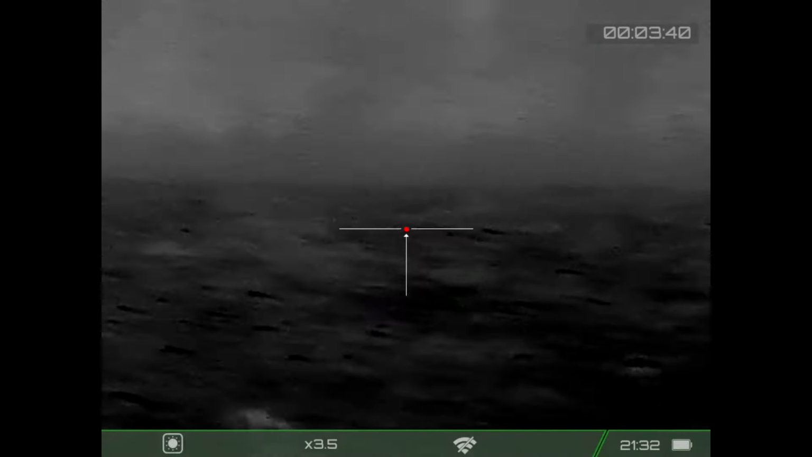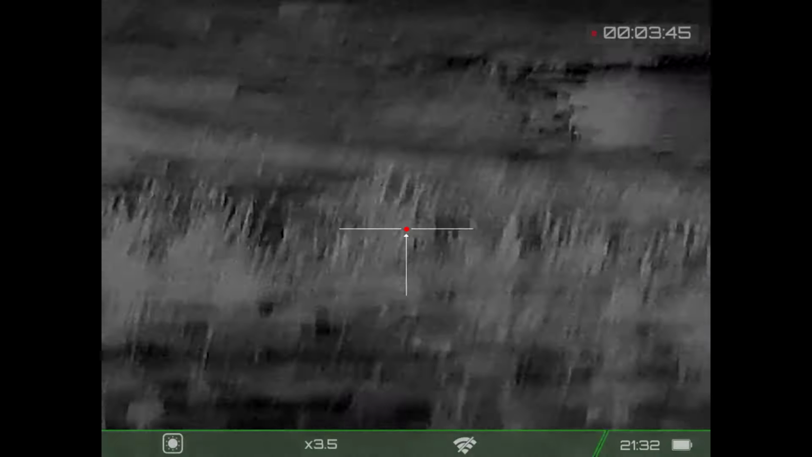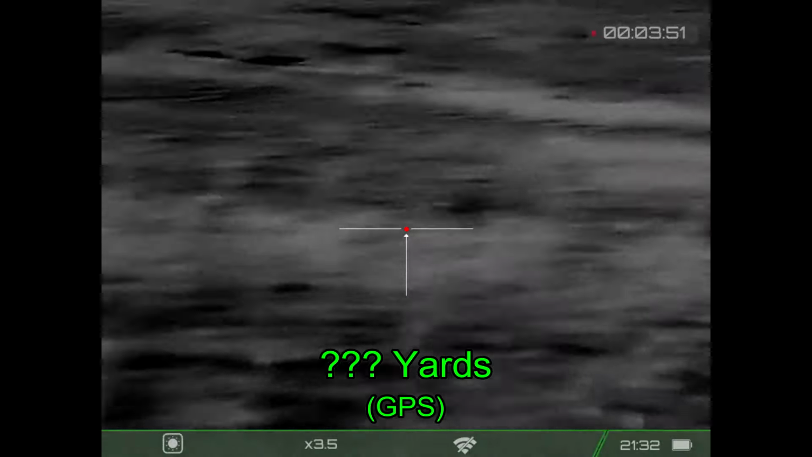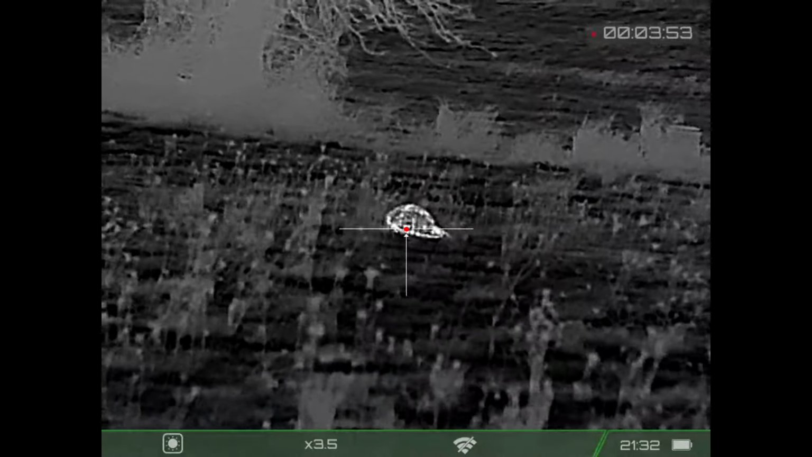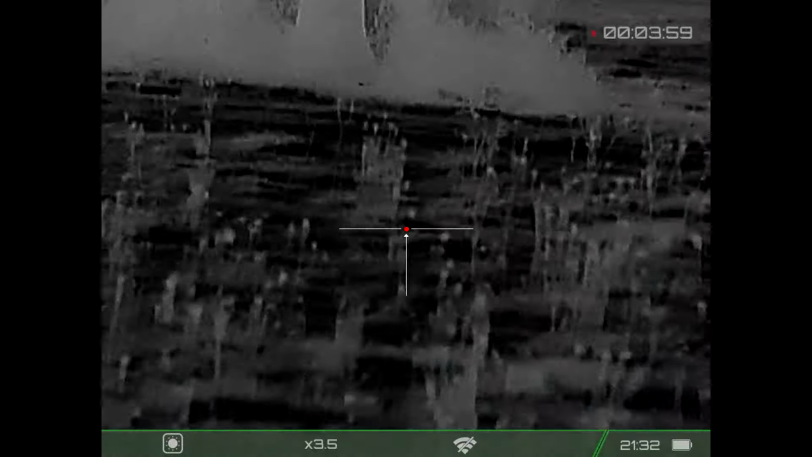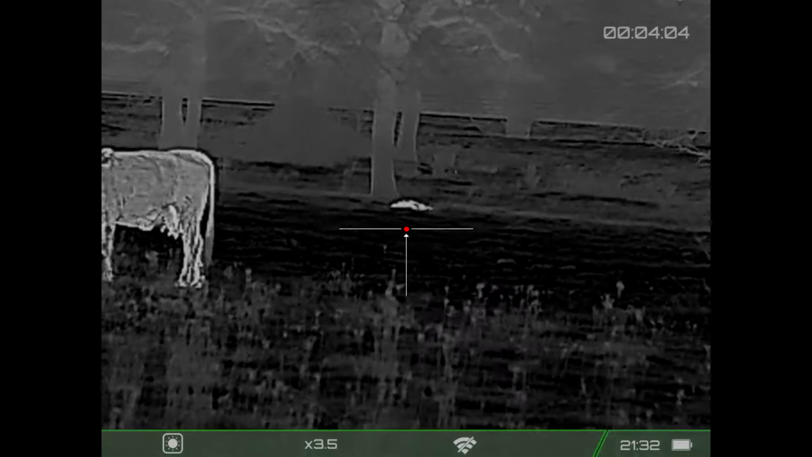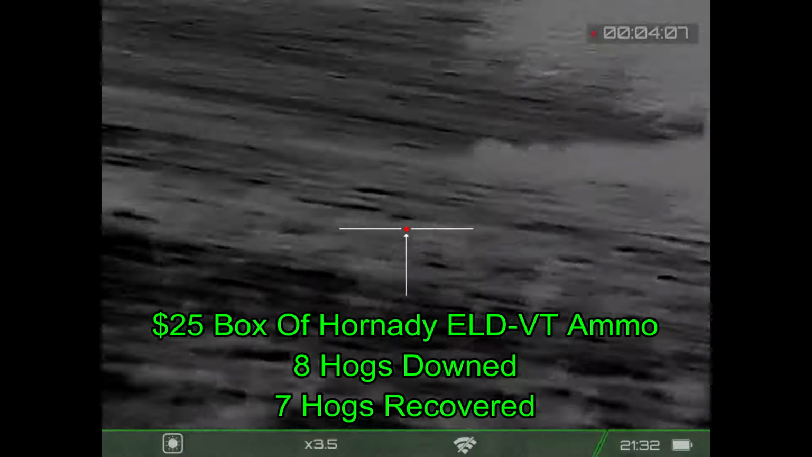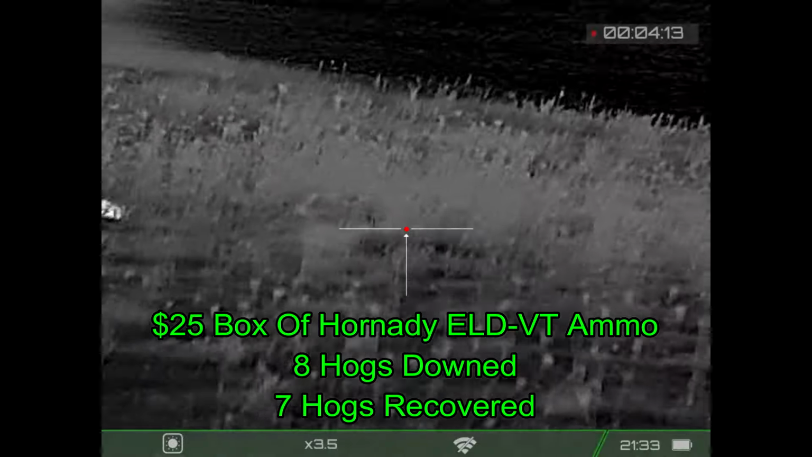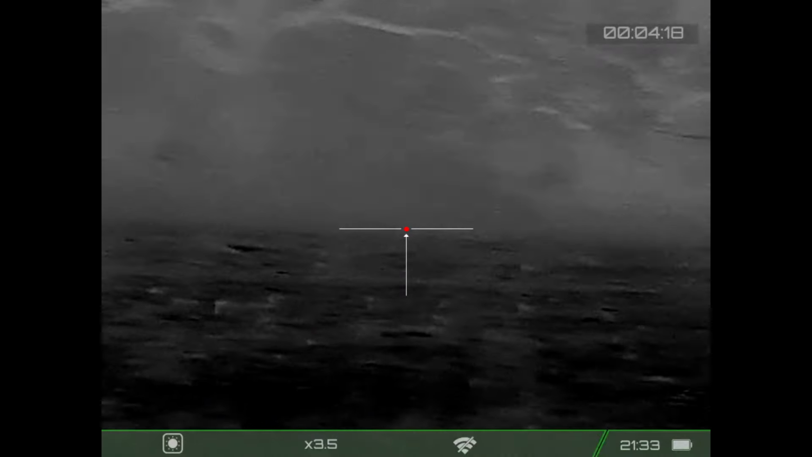So I figure there aren't any other targets at this point. And just like that. And I have question marks there. I never picked up that pig. Everybody gets extras. I honestly do not know how I'm going to find all these pigs. And obviously I didn't.